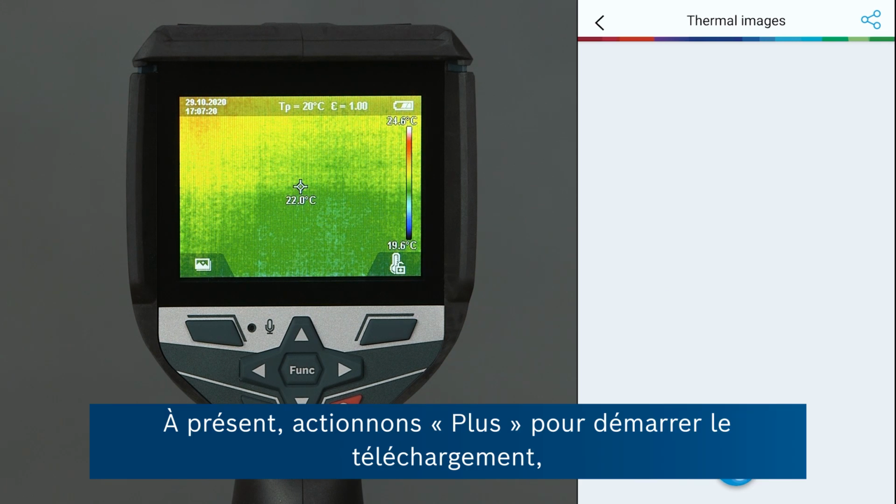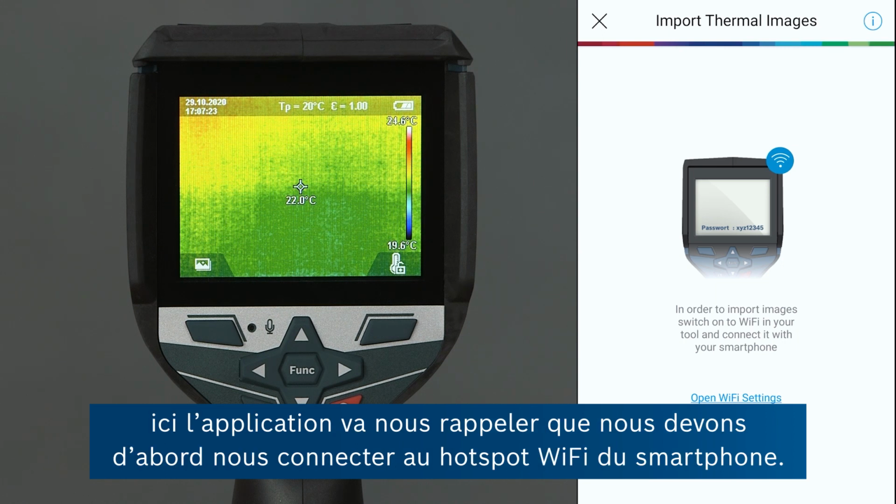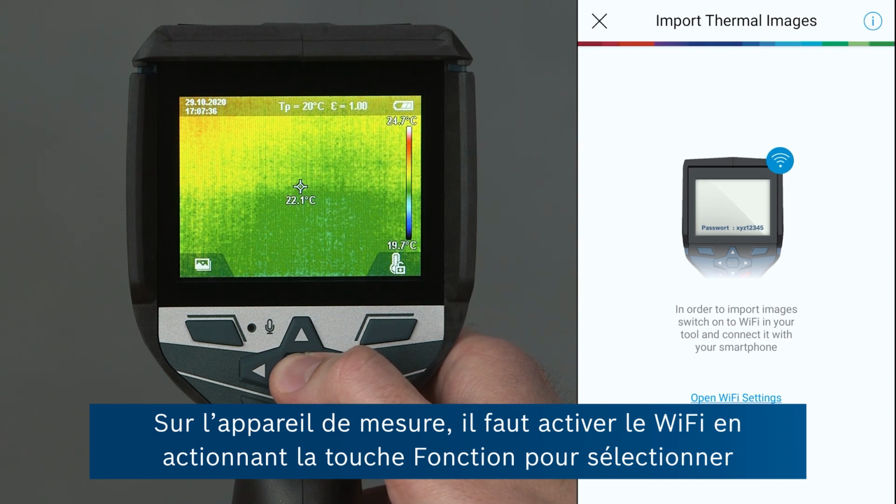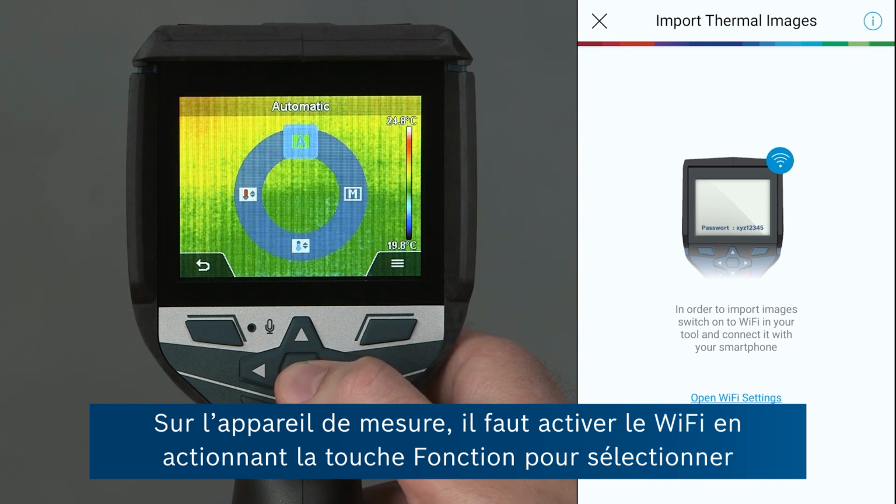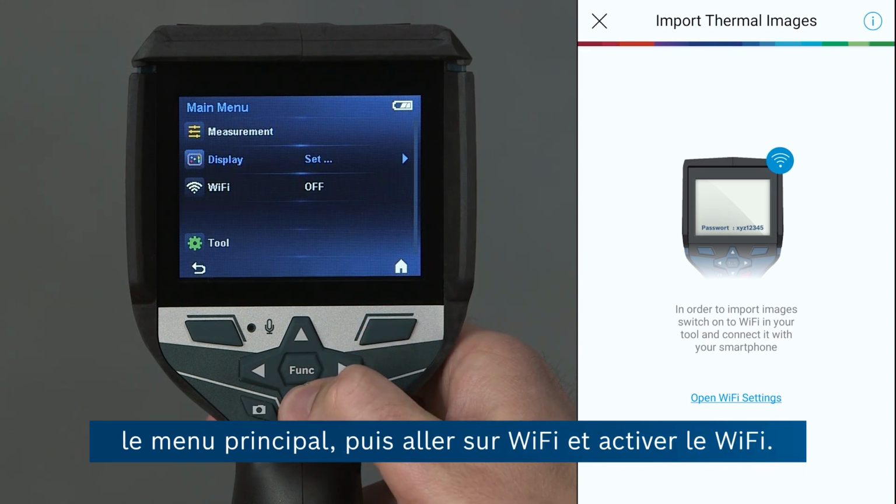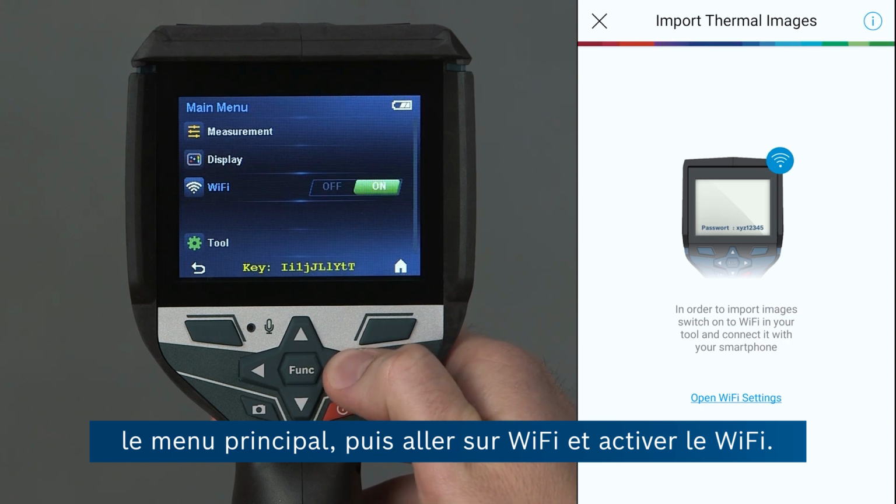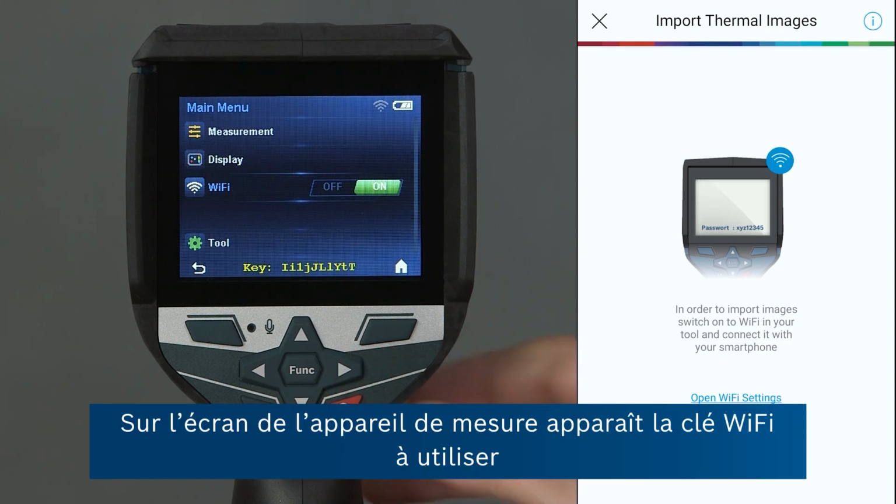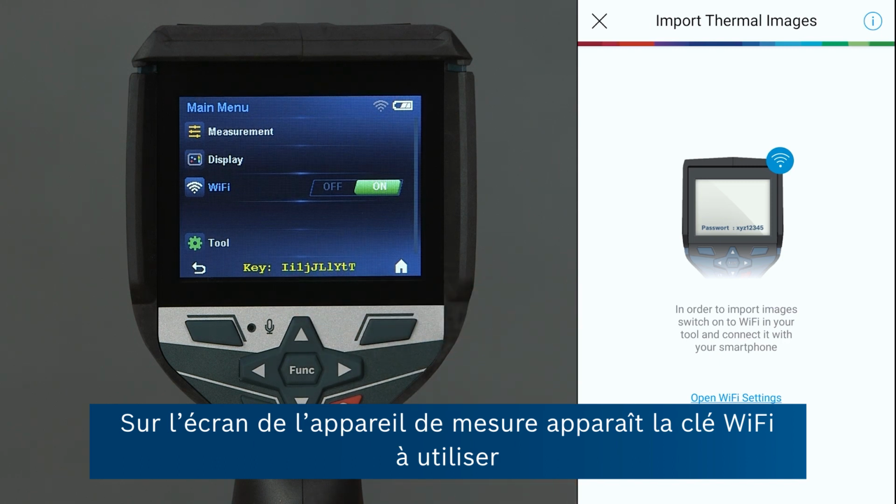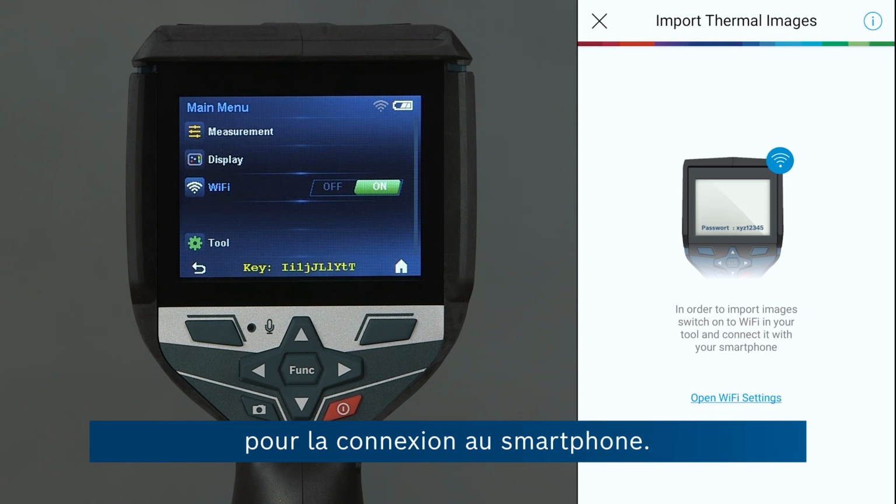Now we go on plus to start the download process, but now the app will remind us that we have to connect to the Wi-Fi hotspot of our device first. Now on the tool, we have to activate the Wi-Fi function by going on the function key, going to the main menu, then down to Wi-Fi and turning Wi-Fi on. And then on the screen of the tool you can see the Wi-Fi key that we need to use to connect from the smart device.